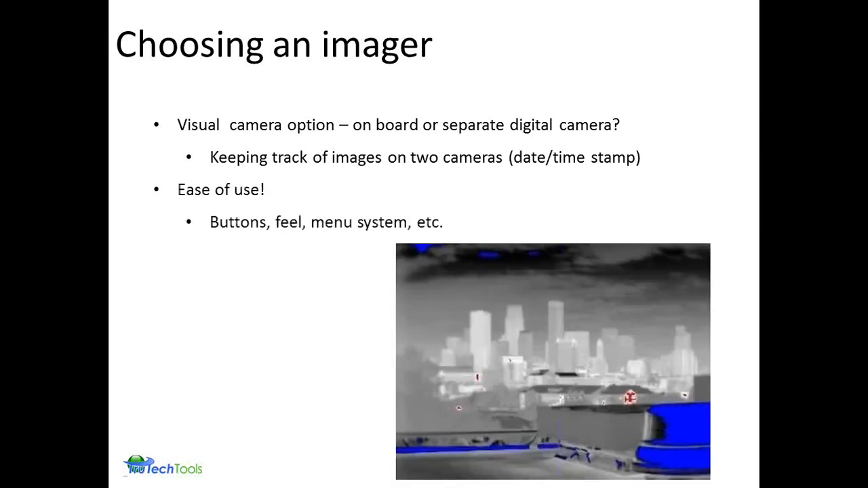Cameras are extremely easy to use these days. The manufacturers have done a great job of the touch and feel, the menu systems, etc. They have voice annotation. Sometimes they have laser pointers. And of course the displays, you have various options on those. Some even have compasses or GPS location indicators on them.